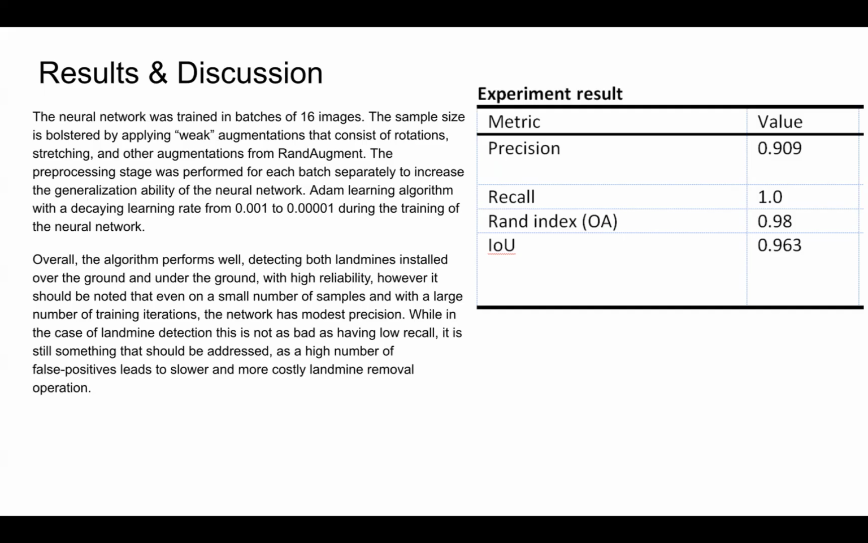It's worth noting that in the case of intersection over union, the problem was that bounding boxes were a little bit bigger than anticipated, so they were covering not just the landmine but also patches of grass around it. But in the context of this problem, it's a minor concern as the whole landmine was covered with the bounding box. Overall, the algorithm performed well, detecting both landmines installed over the ground and under the ground with high reliability. However, it should be noted that even on a small number of samples and with a large number of training iterations, the network has somewhat modest precision.